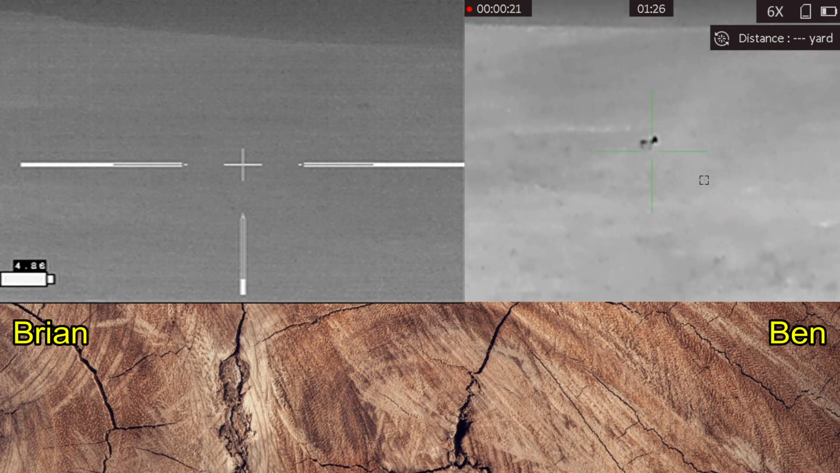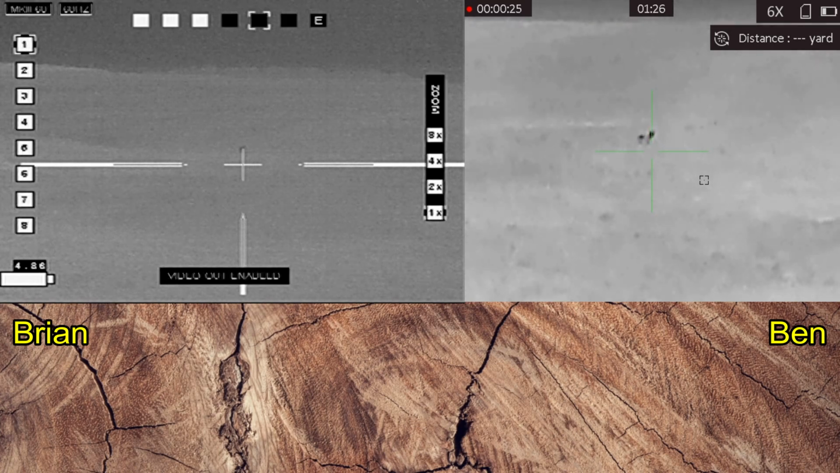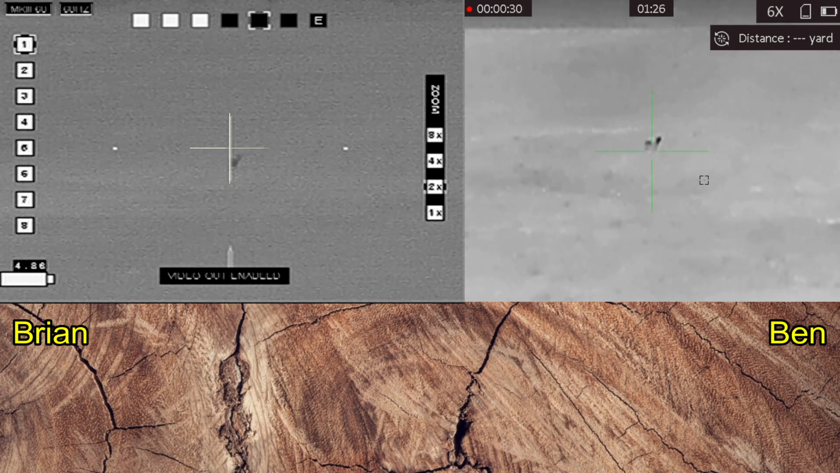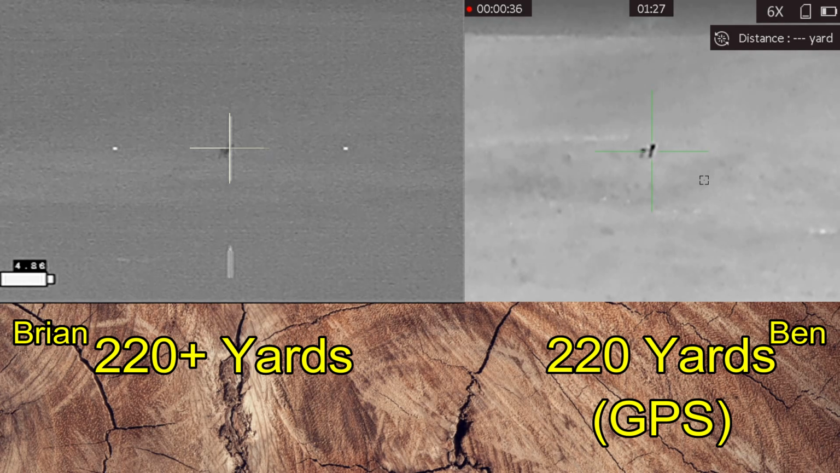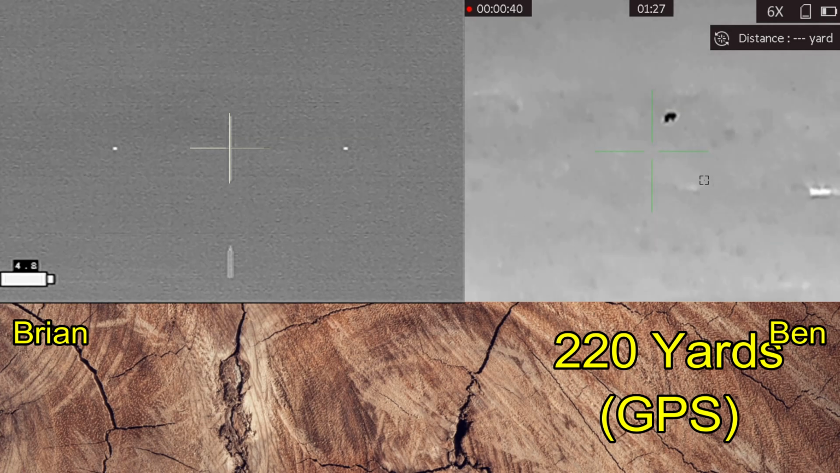Well, the one in the back, I got the one on the left? Yeah. Sure, Ben, I'll shoot that itty-bitty dot way out in the distance, no problem. Are you ready? You ready? How far is it? 220 yards. Okay, 3, 2, Ben connects, and I completely miss my coyote. Mine missed.